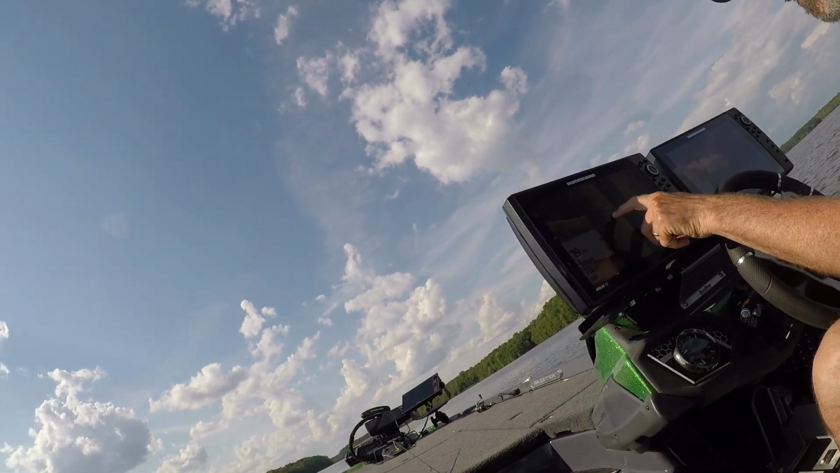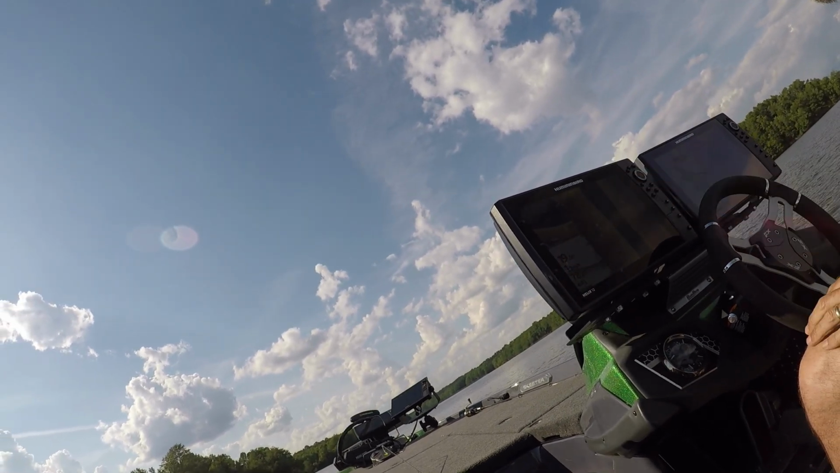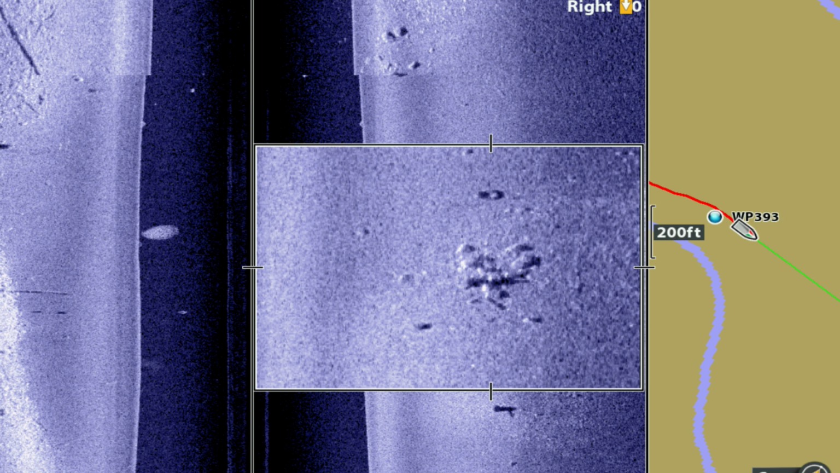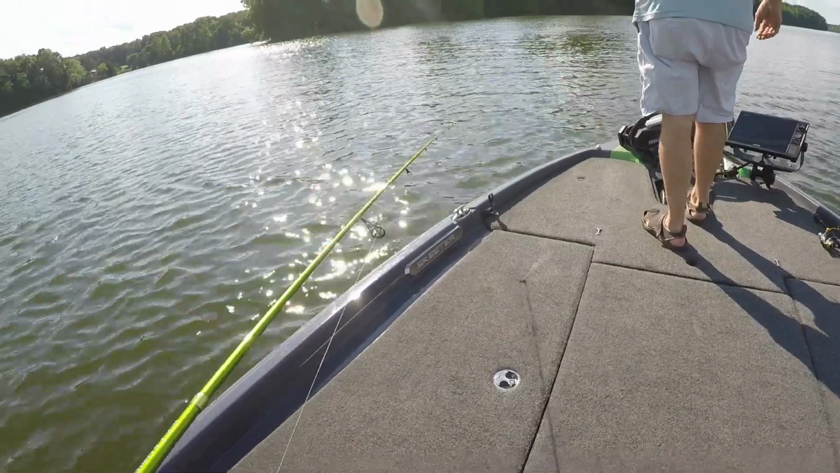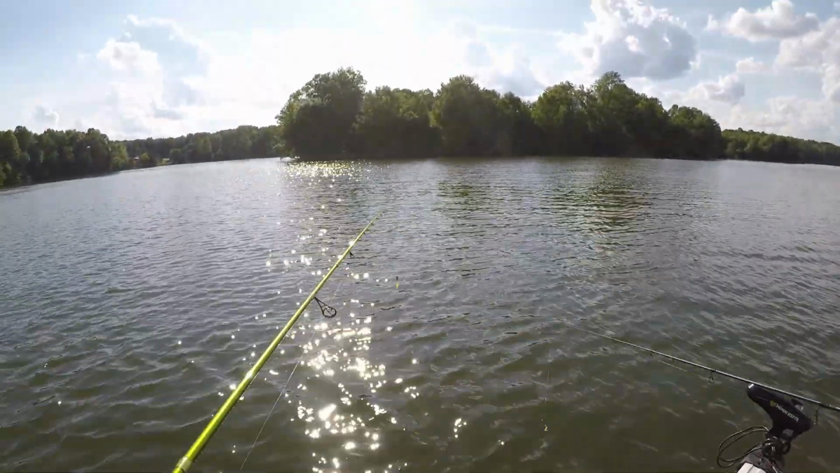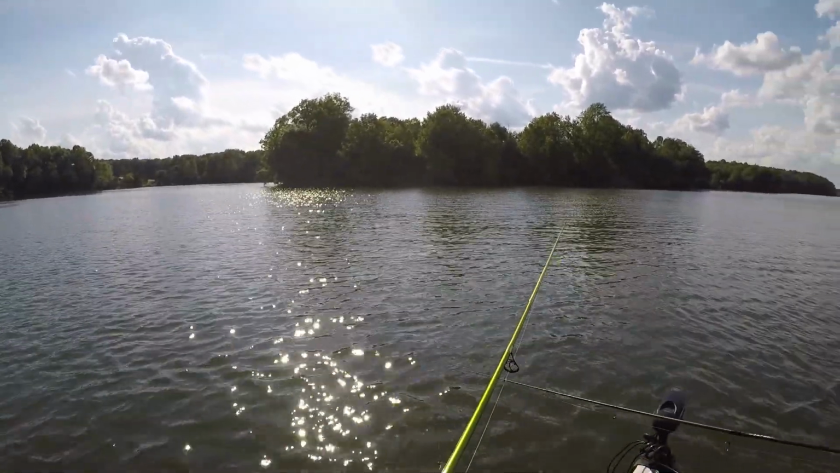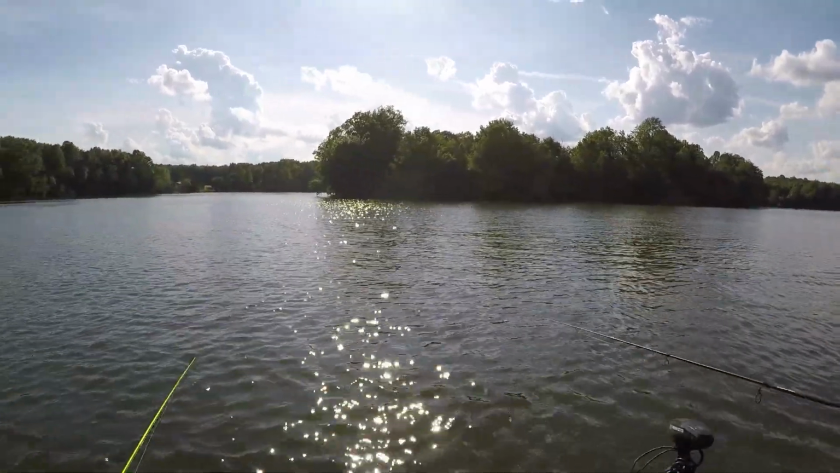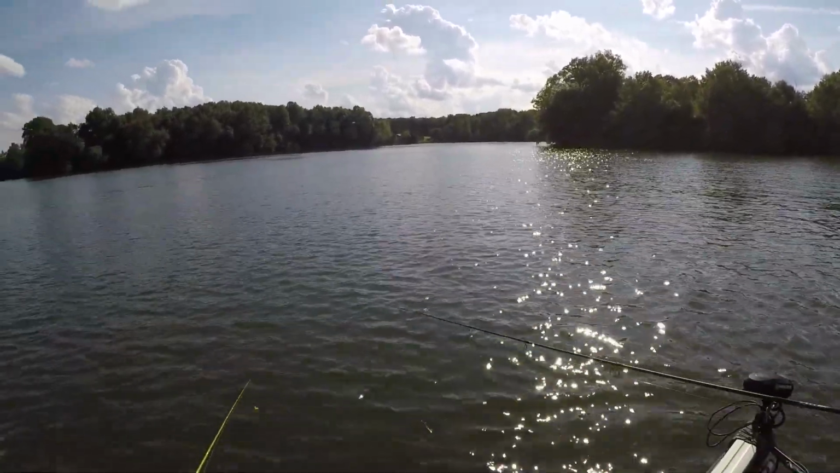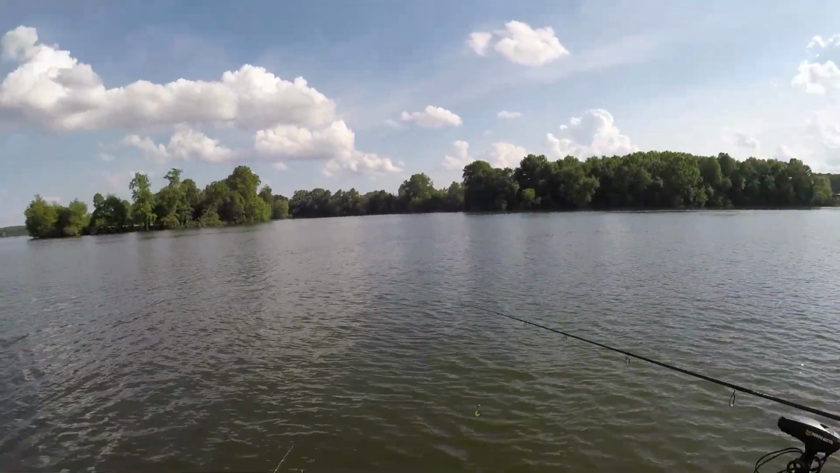That's worth looking at. I'm seeing some other shadows right there. What's that? Would that be what we're looking for? That's one of the things, yeah. I'm out here in about 20. It's a school or something. Might be something on that. Let me hit that school. I'm guaranteed that's a crappie. You might catch it. It's a crappie.